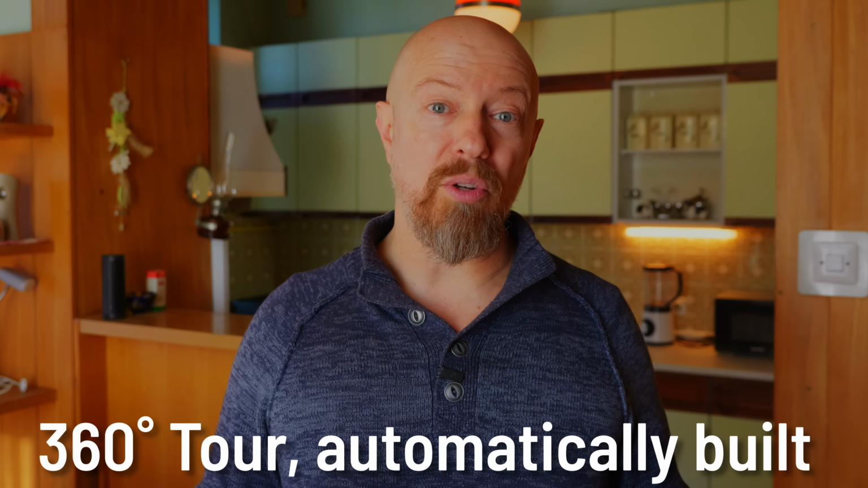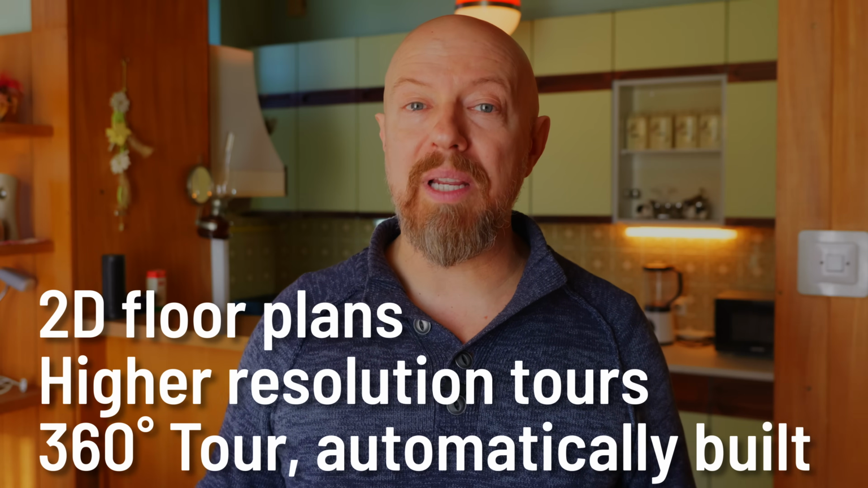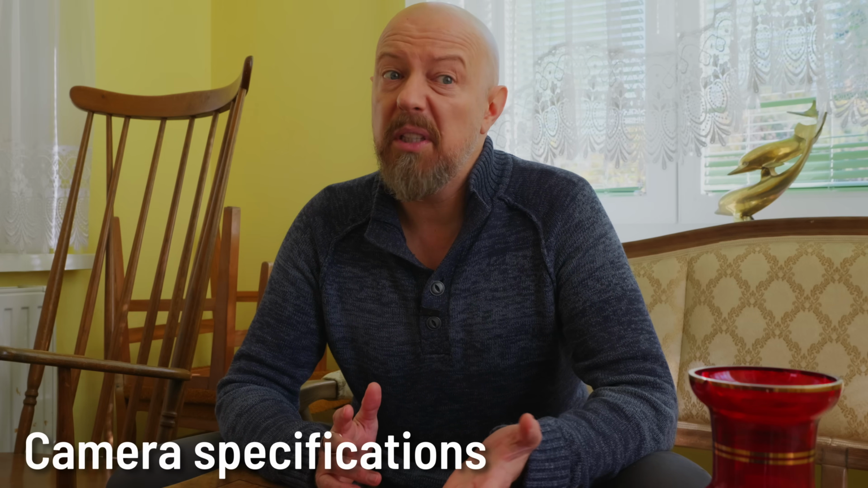So on the one hand, yes, it's significantly more expensive than something like an Insta360. But even if your primary use is just real estate tours, then with the Galois 3D, you get 360-degree tours that are seamlessly built almost entirely automatically and higher resolution, and include 2D floor plans and the dollhouse view for a really great tour experience. And of course, if you're an architect or an engineer, then the 3D volumes are invaluable. The camera itself in the Galois 3D is impressive.